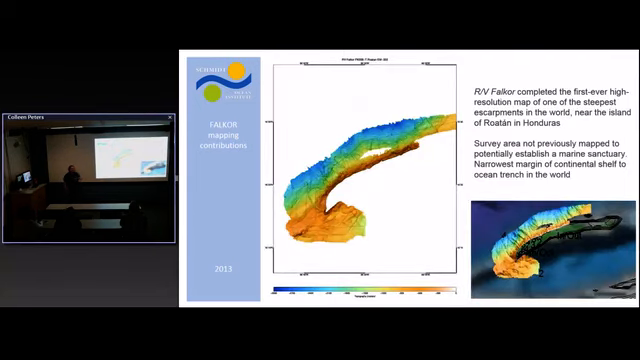Then the ship was headed to the Pacific, so they made a little pit stop off by Roatan, because this is an area where not too many ships really go. So it was really kind of a crucial little ancillary project for them to be able to map this area off of Roatan, because they wanted to establish a marine sanctuary, but they can't do that without having some sort of idea of what the topography is like.